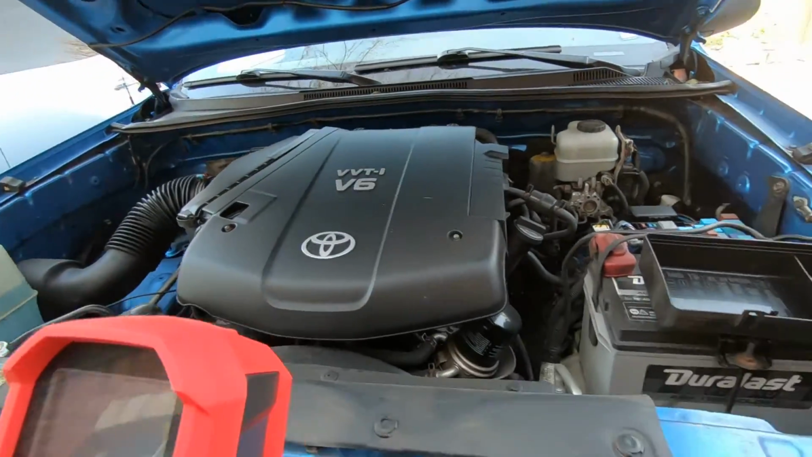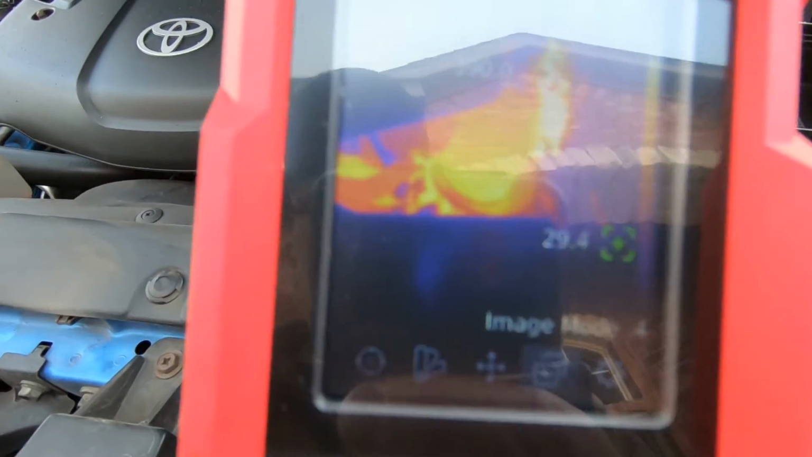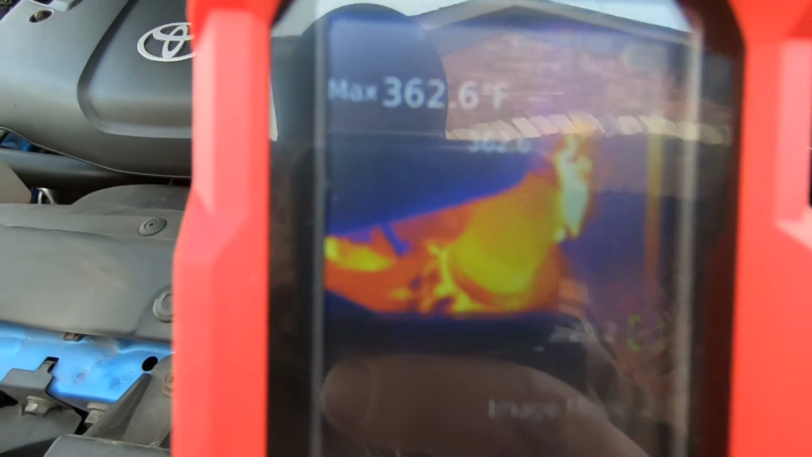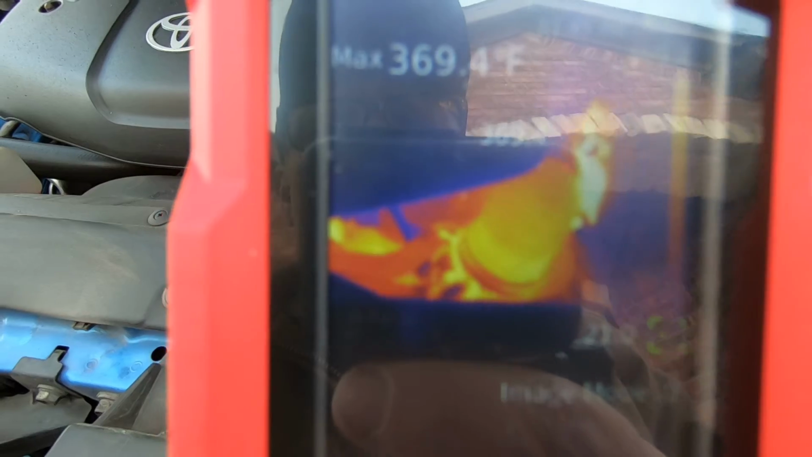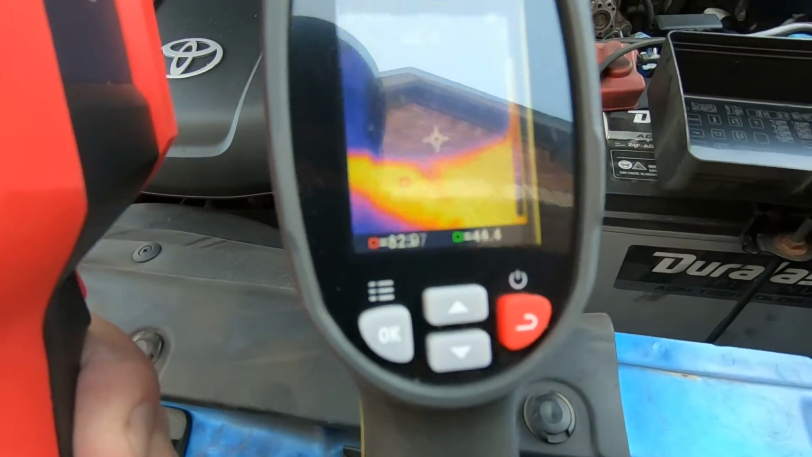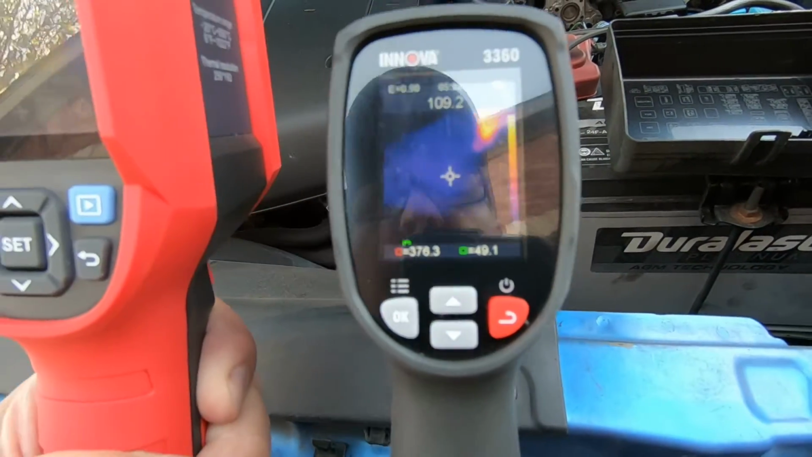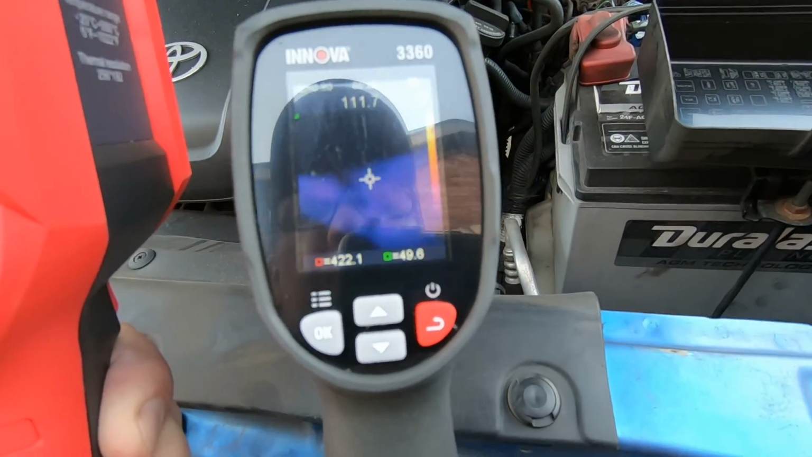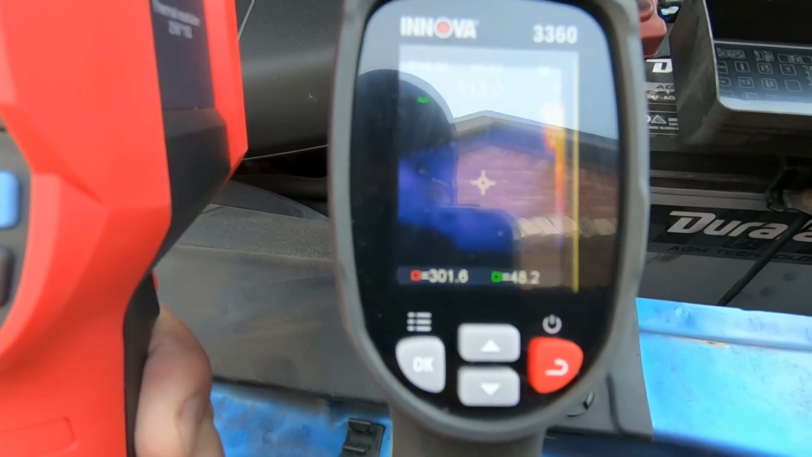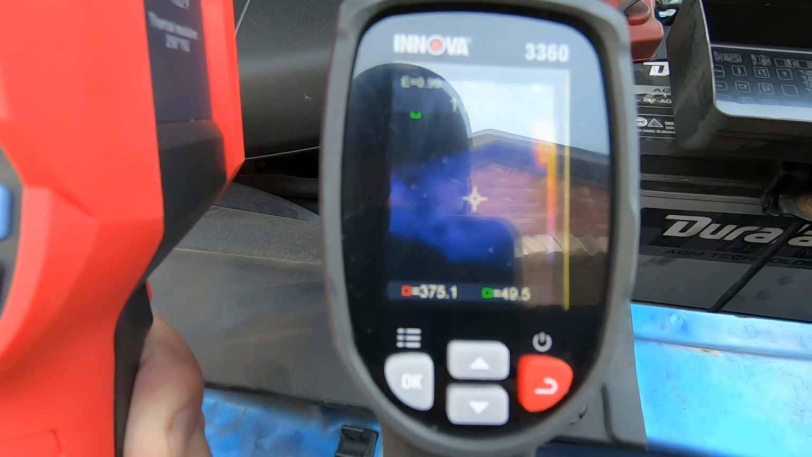Let's see, what else we got? There's the oil filter. Now you really see the oil filter, it's having a hard time, but the Innova's having a hard time picking it up.